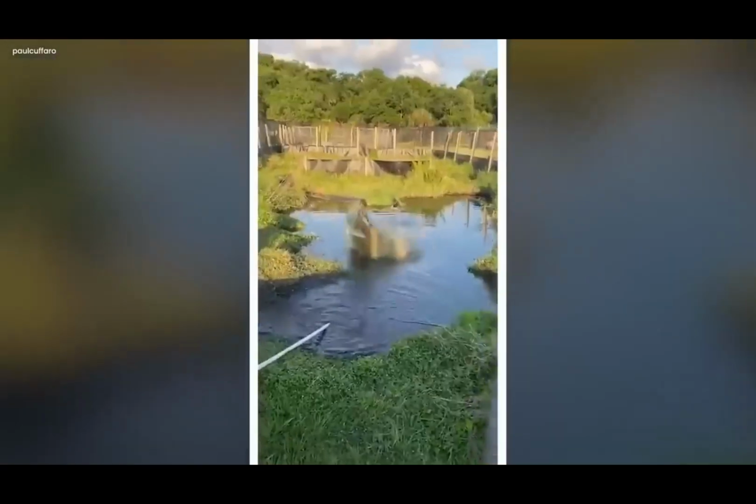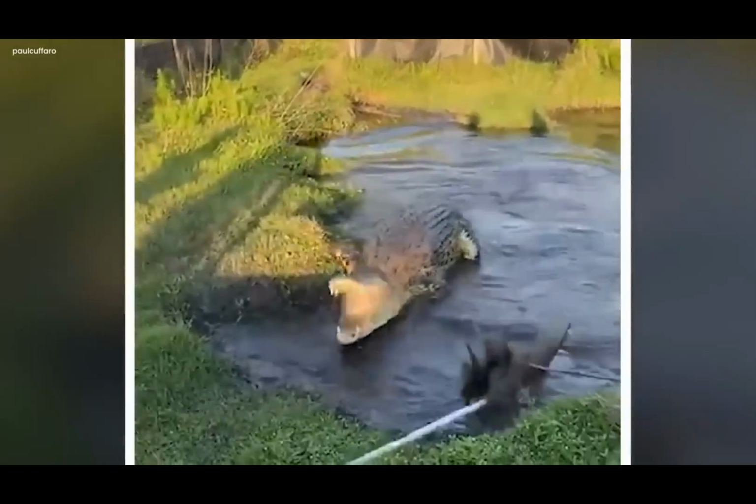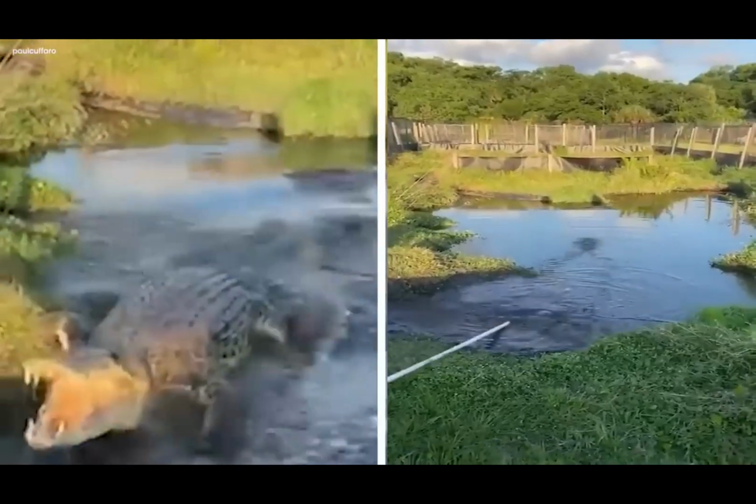In that heart-stopping encounter, the man's fate hung by a fragile thread, and the camera bore witness to this terrifying dance with the unknown, an experience that would forever haunt the memories of those who had beheld it.